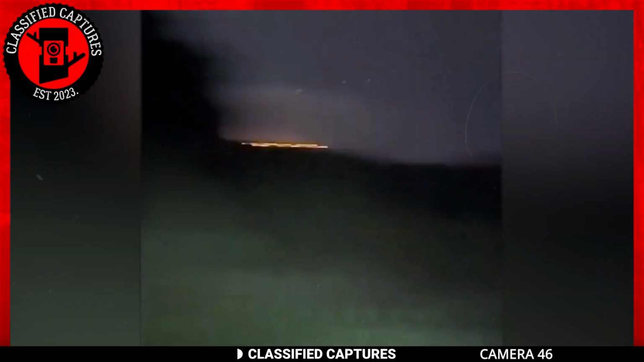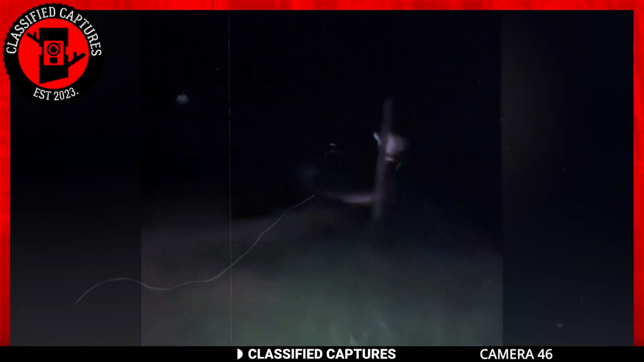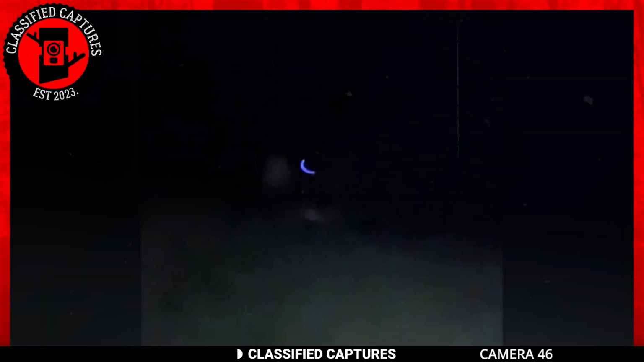Speaking of being in the wrong place, these unfortunate campers unknowingly chose a sinister spot in the depths of the woods, an experience that would haunt them for life. As the camera holder bolts out of the tent, the boy captured in the frame follows suit, both in a state of sheer panic. It appears that they were frightened by something.